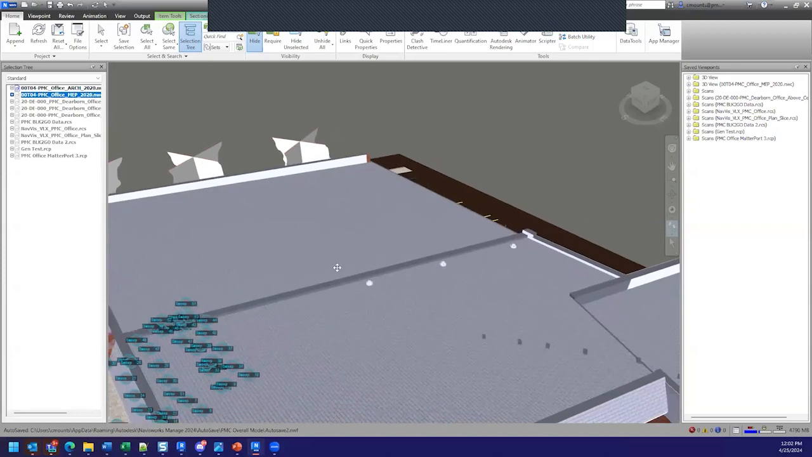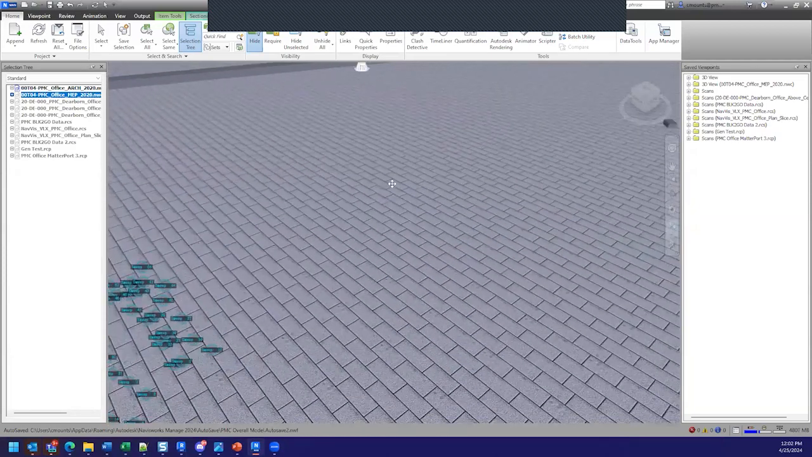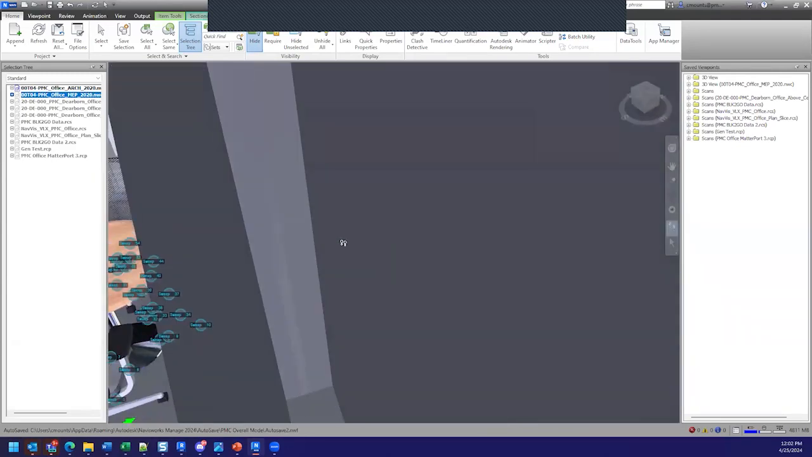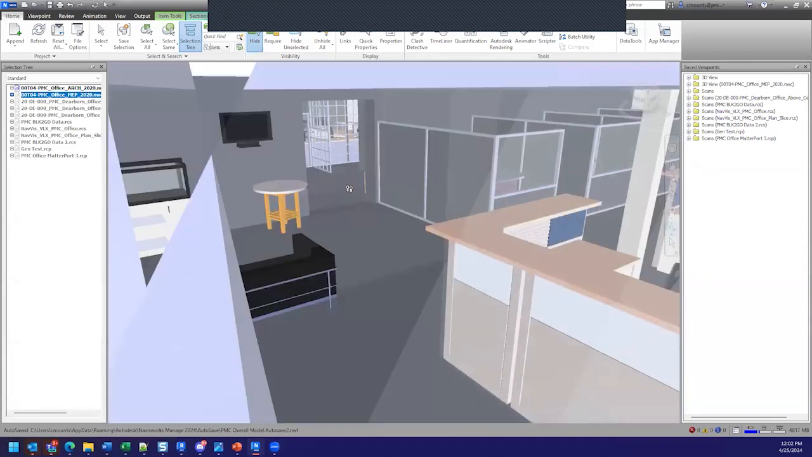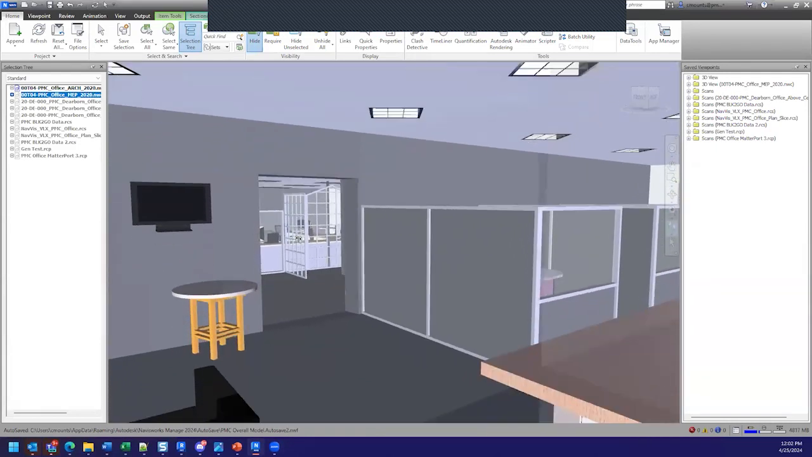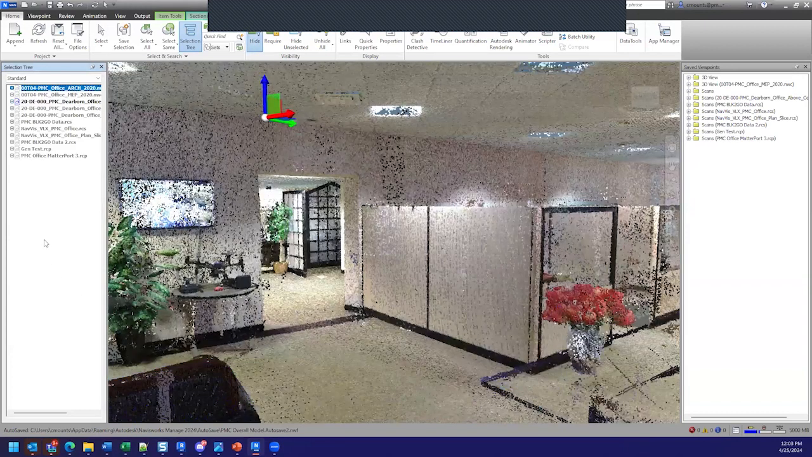We'll start with just looking at the actual CAD model like we talked about. Obviously in CAD this is going to look clean. It's a Revit model that's brought in. But let's start toggling on some point clouds. We'll start with traditional data. This is traditional terrestrial data.